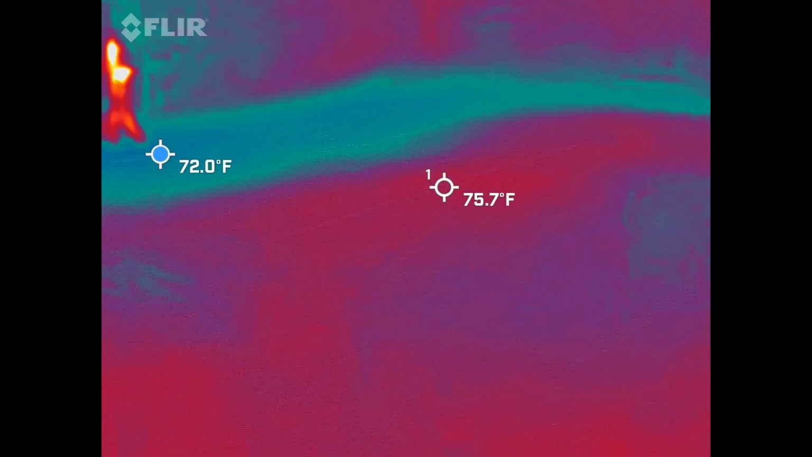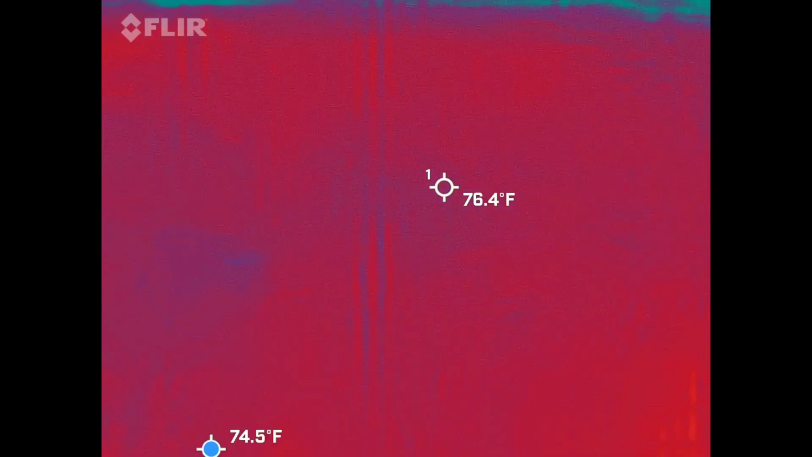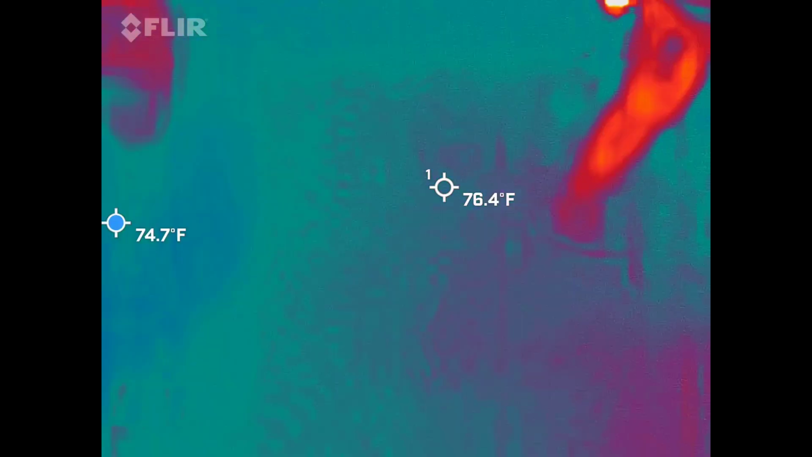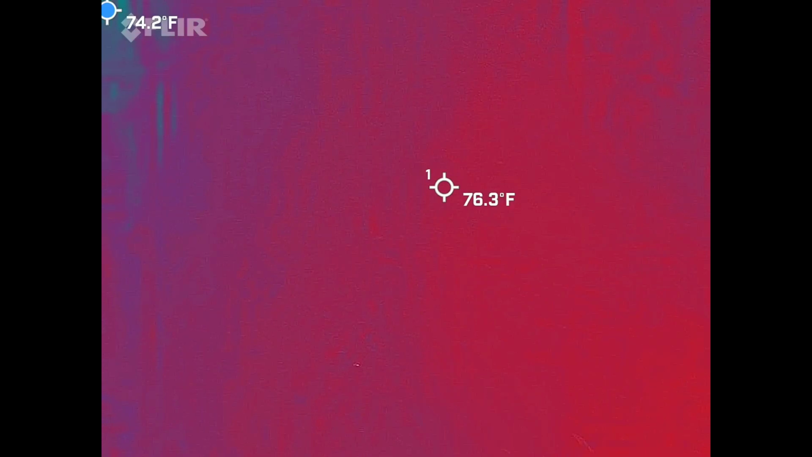Do me a favor and go up above that tree. When he was talking, I thought I saw something up there that caught my eye. I can't point up that way because it's sky, so it doesn't do anything. Hey, how you doing? I love how both of you are giving me the same shots. You're welcome, we like to back up.